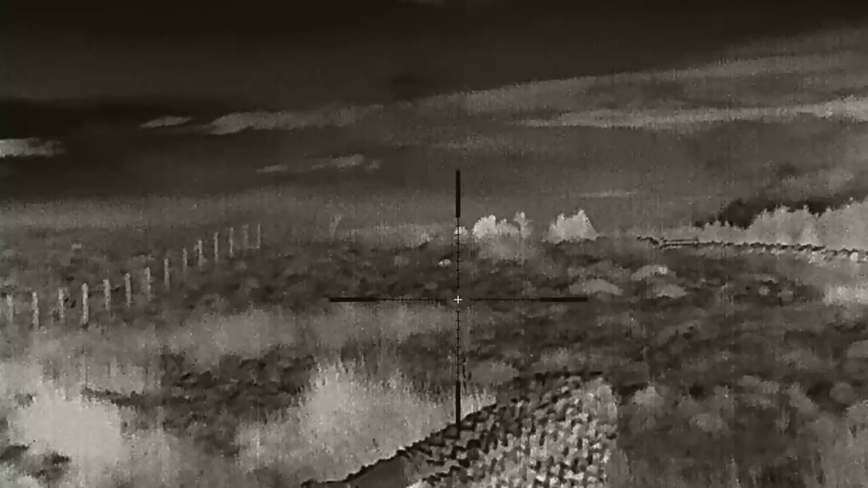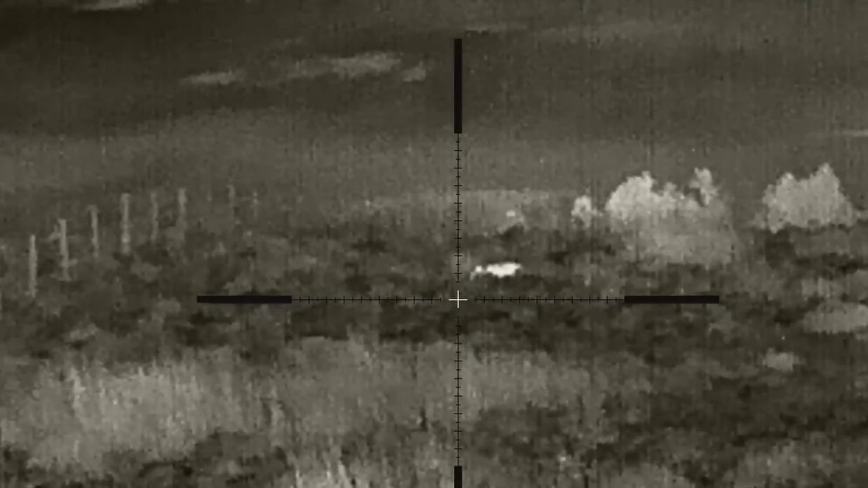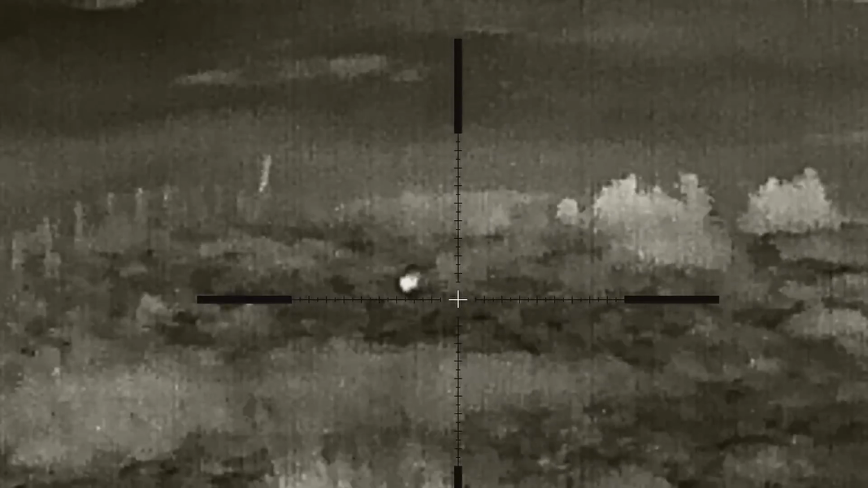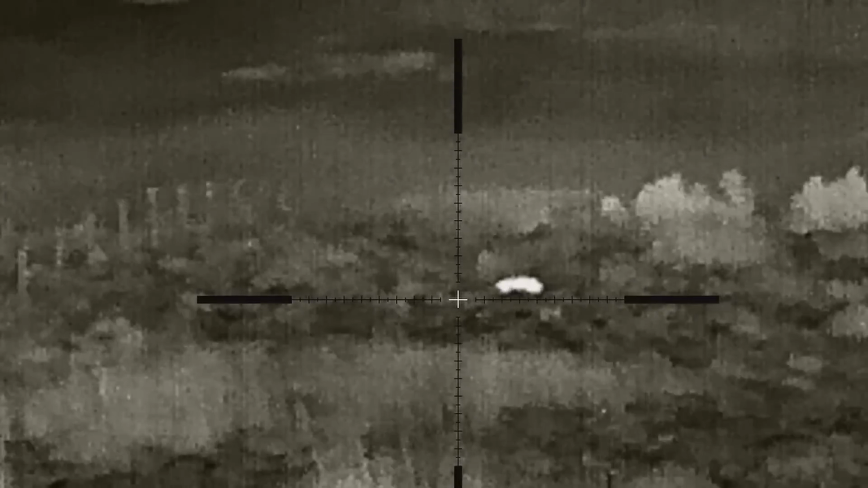My friend just told me there's another one coming down from the right again, so it's back out of the hide and back onto the rifle. And sure enough, there's another one. I wouldn't be at all surprised if this is the dog fox, the mate to the vixen that we shot earlier.